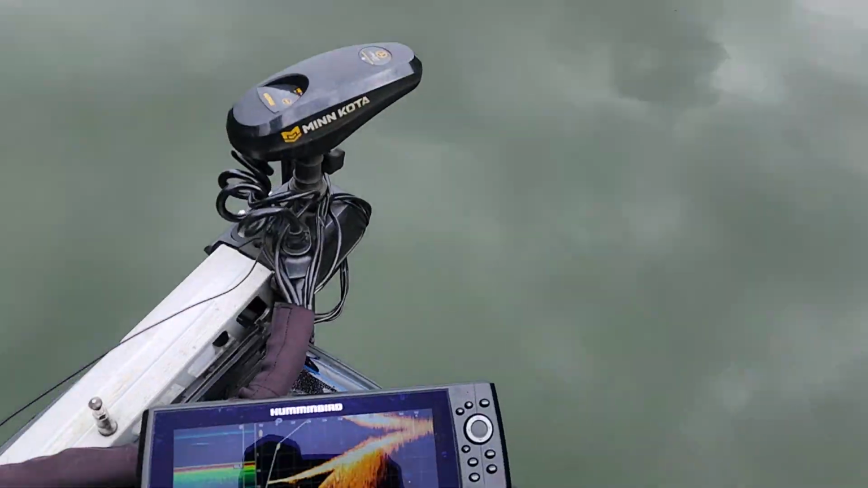Just wanted to get right into this video and show you guys how I use my Mega Live system to dissect and break down some laydowns whenever I'm fishing for largemouth. That's what I'm doing right now, targeting largemouth. Let's go ahead and get straight into it.